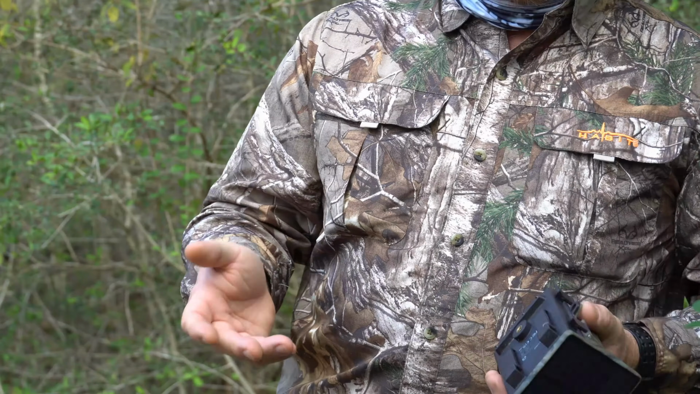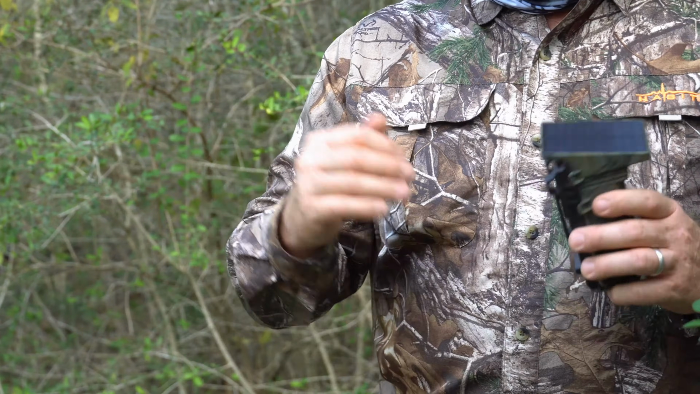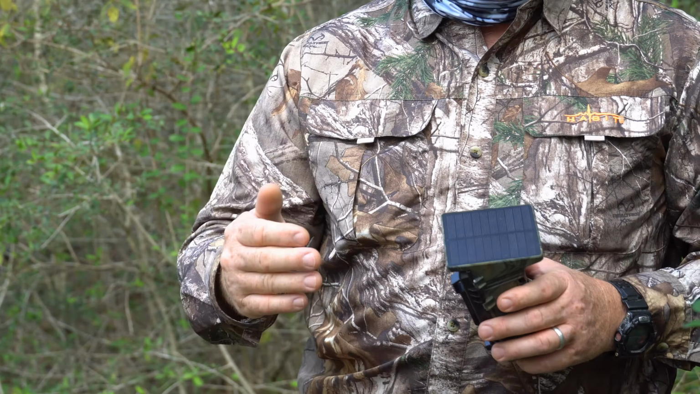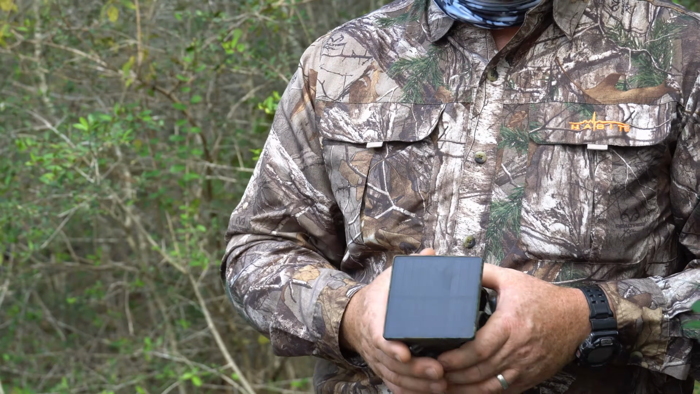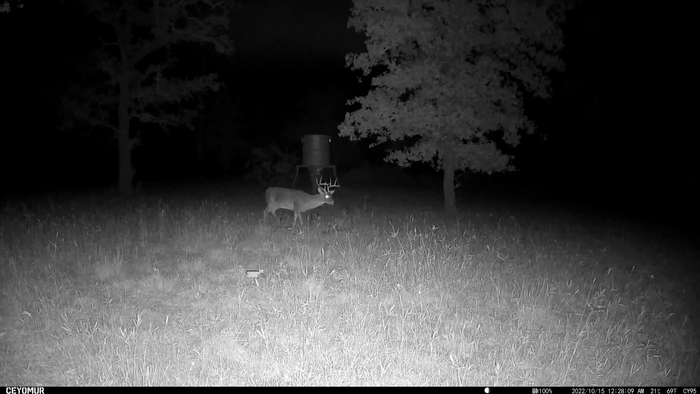You can't tell a whole lot about them, whether they're a buck or a doe, but you can tell that they're deer. So about 35 yards is what I would say is the maximum usability of the light. You can see past that, but you're not going to be able to tell much about what's in the background after about 35 yards. Now here's a video of deer up close.